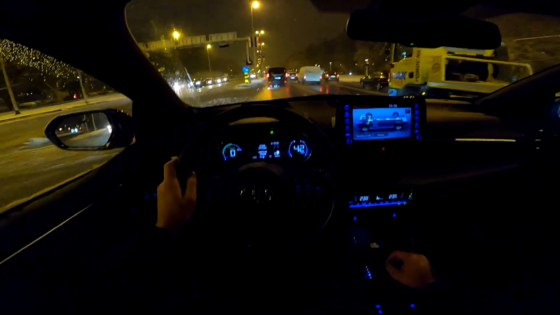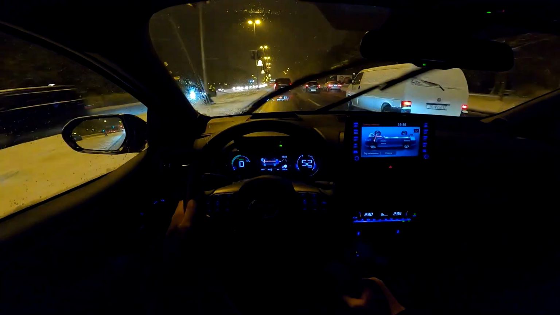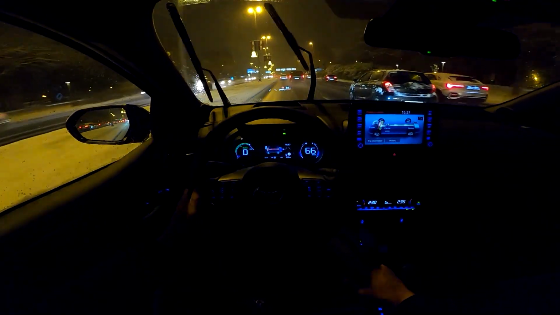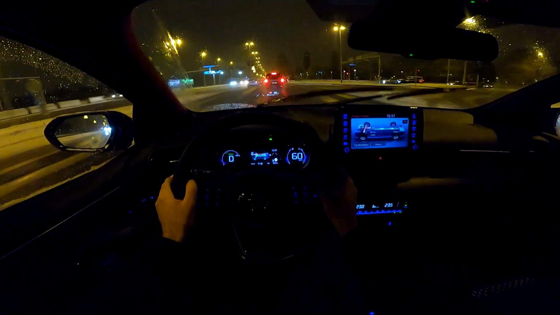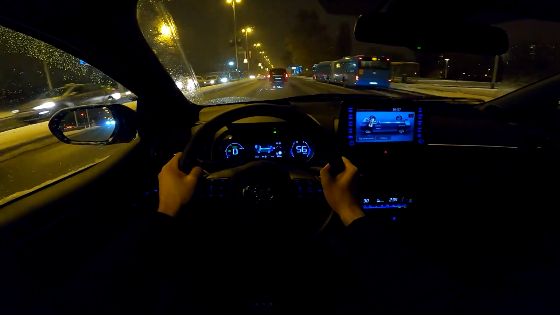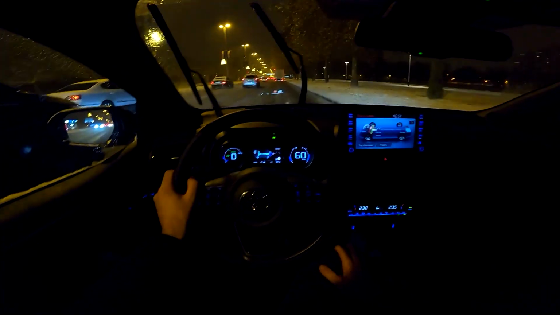There you go. Now it is deactivated because at higher speeds, of course, you do need the power of the electric engine, because this is not a plug-in hybrid. But yeah, this is really nice. I also need to compliment the CVT transmission, which is actually pretty smooth. You see that, it's just going, and you can just drive it smoothly. Even when you press the throttle a bit harder, it's still pretty decent.